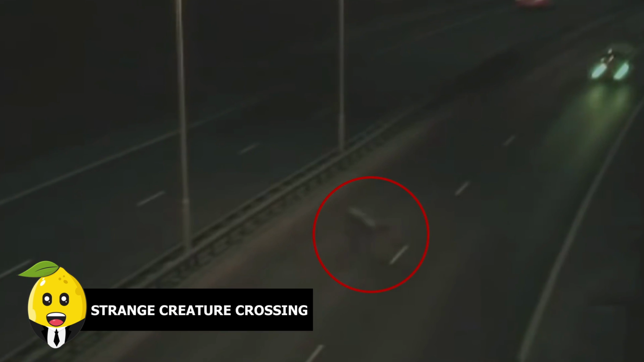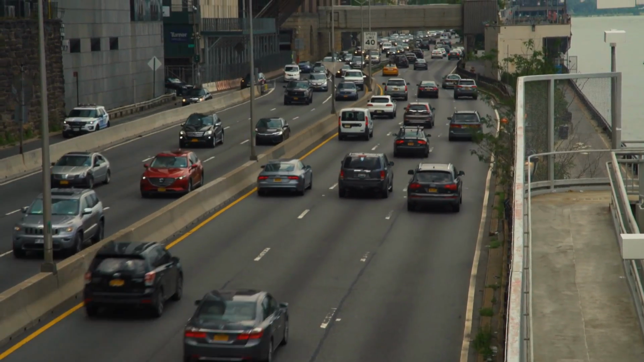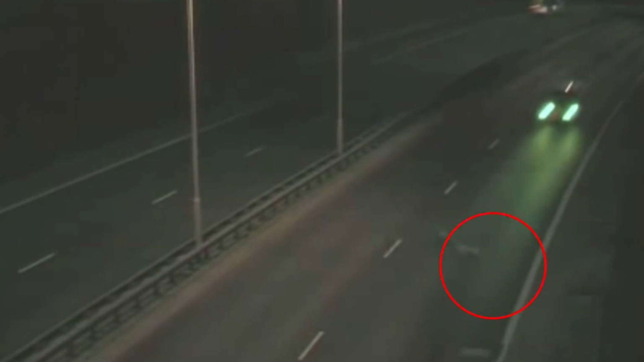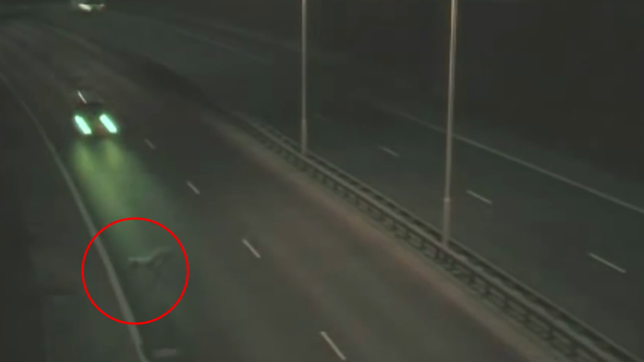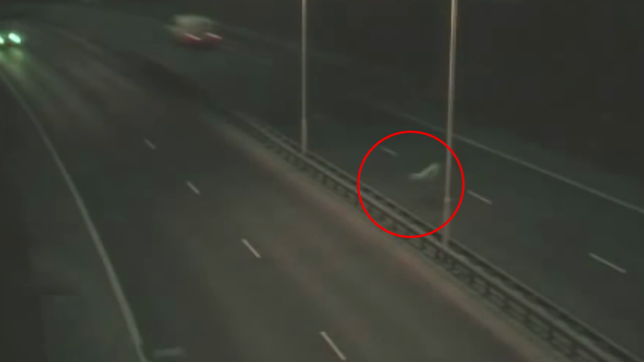Strange creature crossing. In 2007, a security camera on a busy freeway in the UK captured footage of a weird-looking entity crossing the road. At first, it was thought to be a deer, but it looks nothing like any usual four-legged animal. It has 4 very long legs and looks to be narrow on the top. Hopefully, no one encounters this creature while driving on the road in the middle of the night.